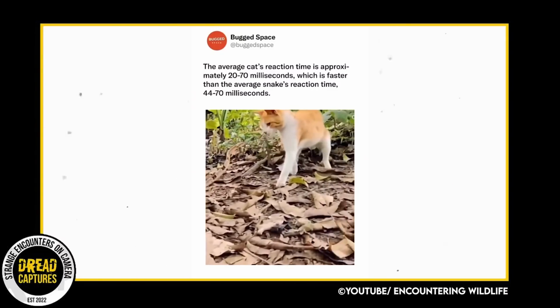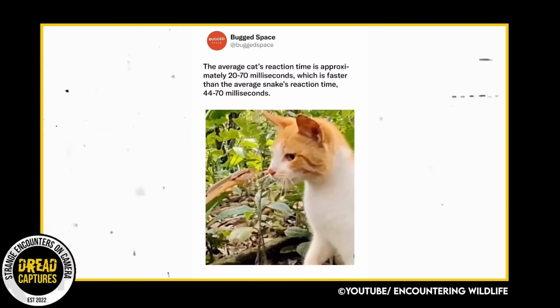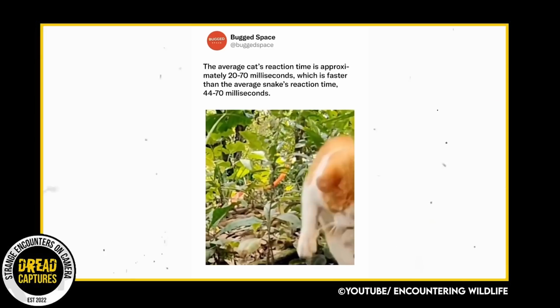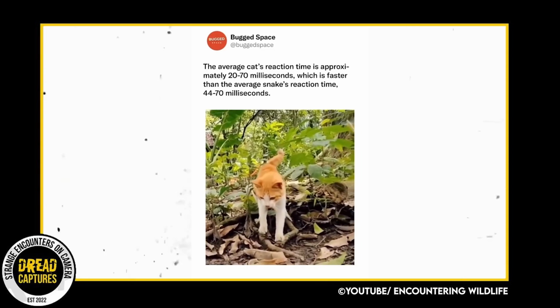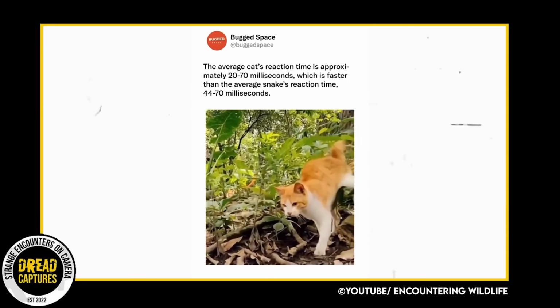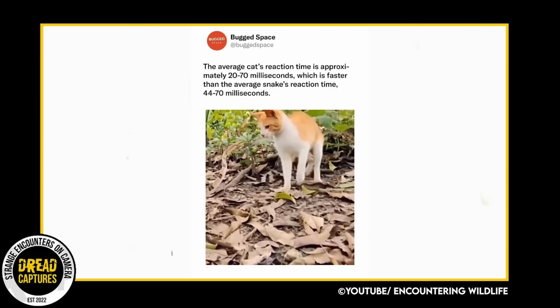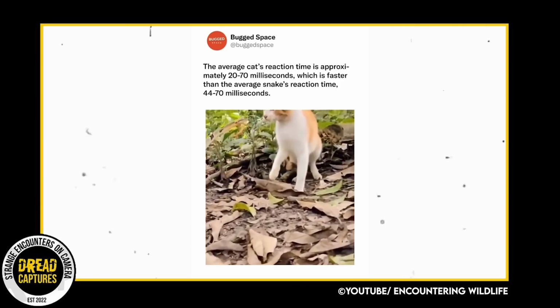This is something that I've thought about a lot. Read that stat and watch this clip. It's absolutely unbelievable. I knew cats were quick, just like everybody else does, but I thought keen senses had a lot to do with them escaping harm. Not so much their physical capabilities.